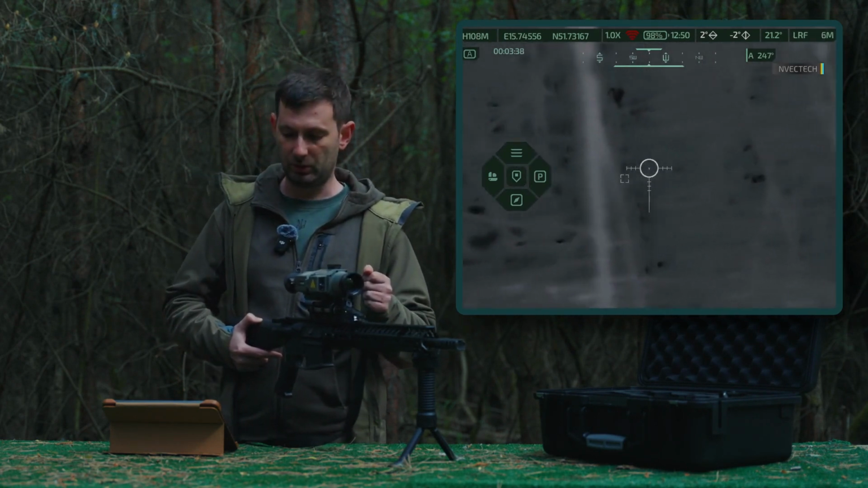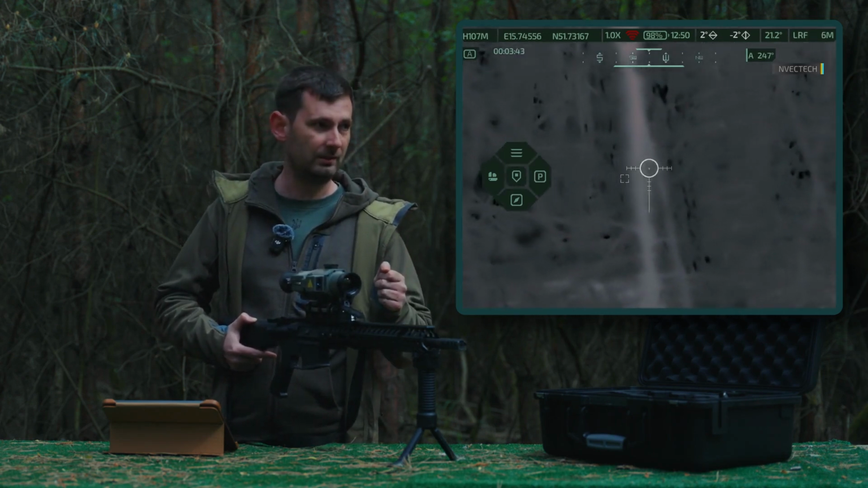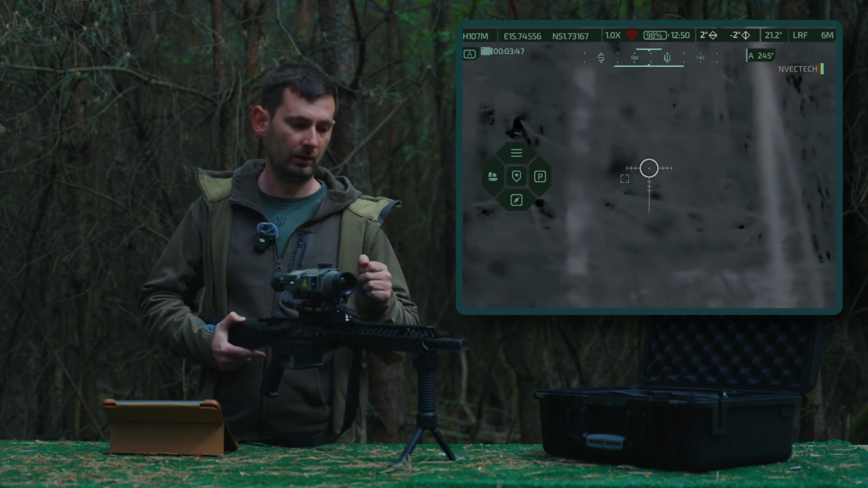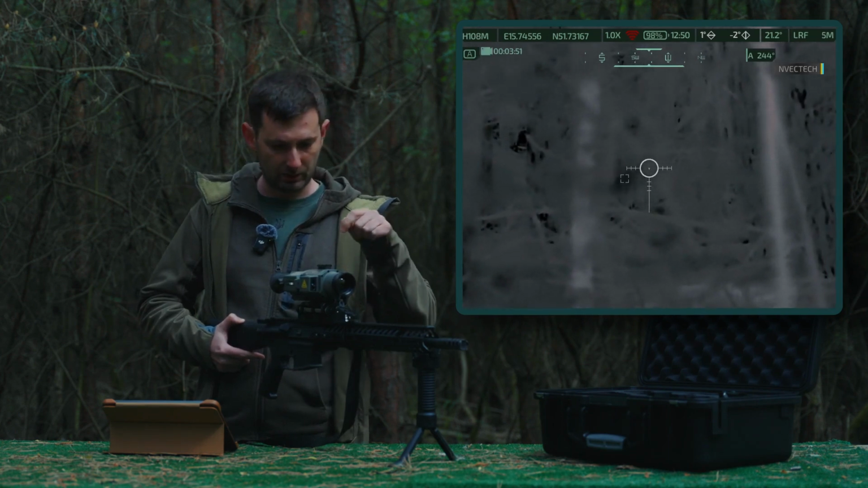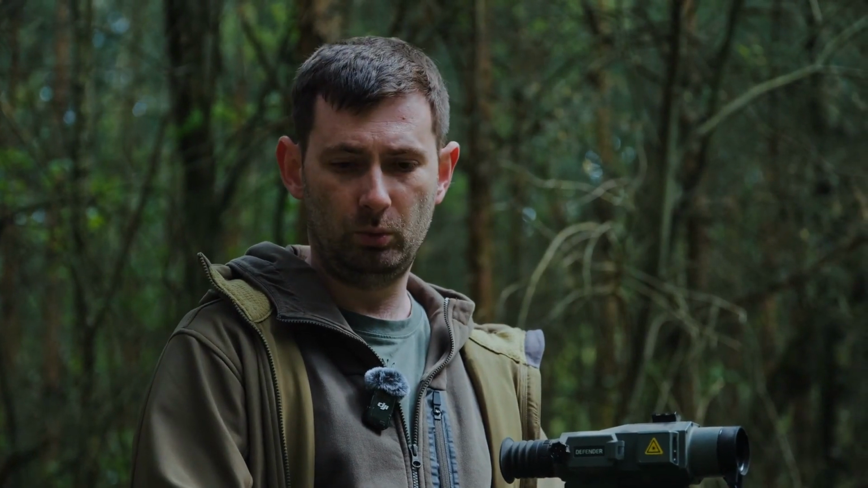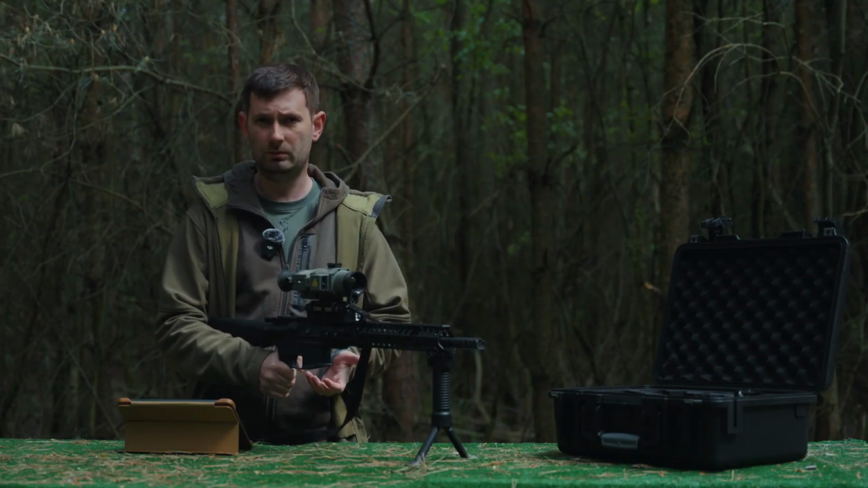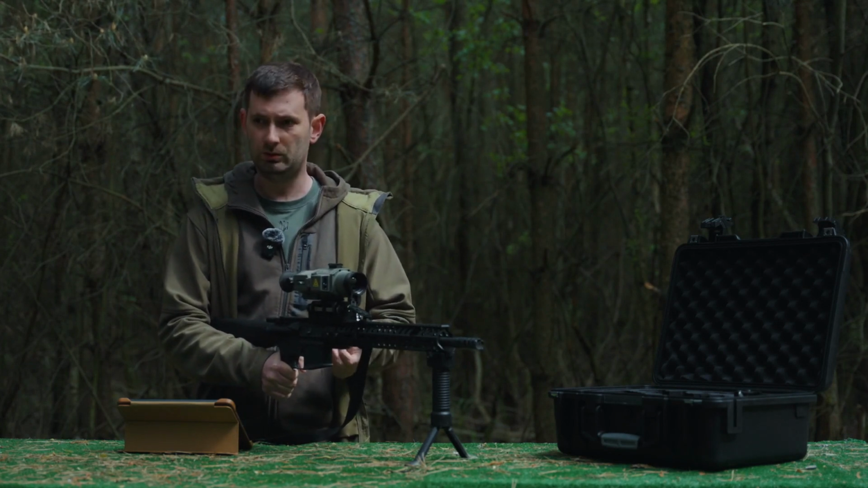In other words, you can use the laser rangefinder to target an object, and it will show the latitude and longitude of the exact spot where the laser rangefinder is pointed. In addition to displaying that, it shows the exact position of the sight itself. Moving on. Now I will quickly walk you through the main menu, its internal structure, and what it consists of. Let me tell you what innovations we have introduced.